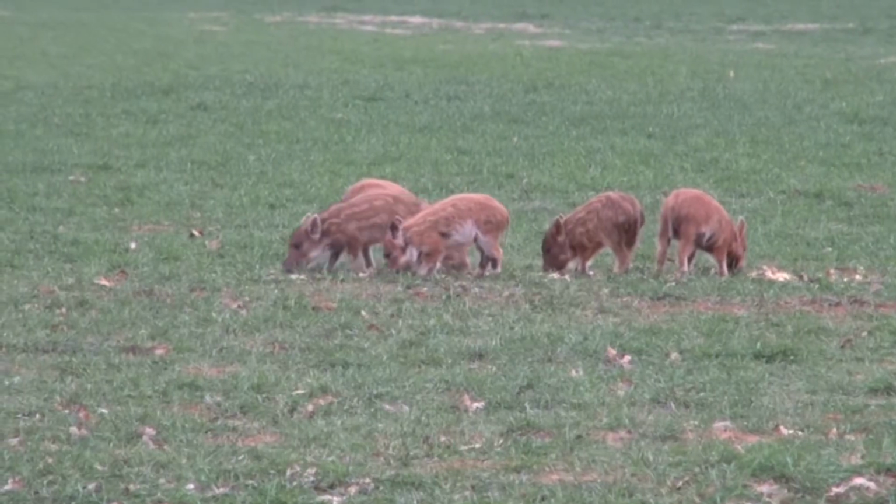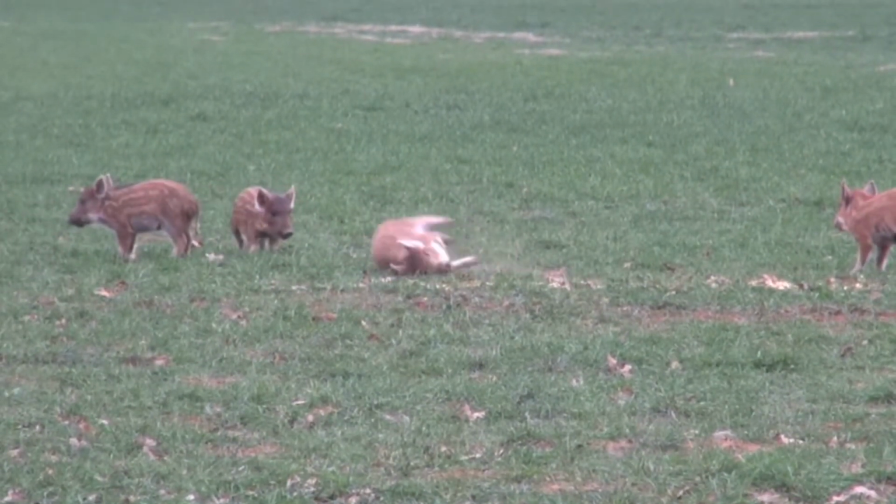Got deer on the field and pork in front of us. I like pork. One shot, two pigs.